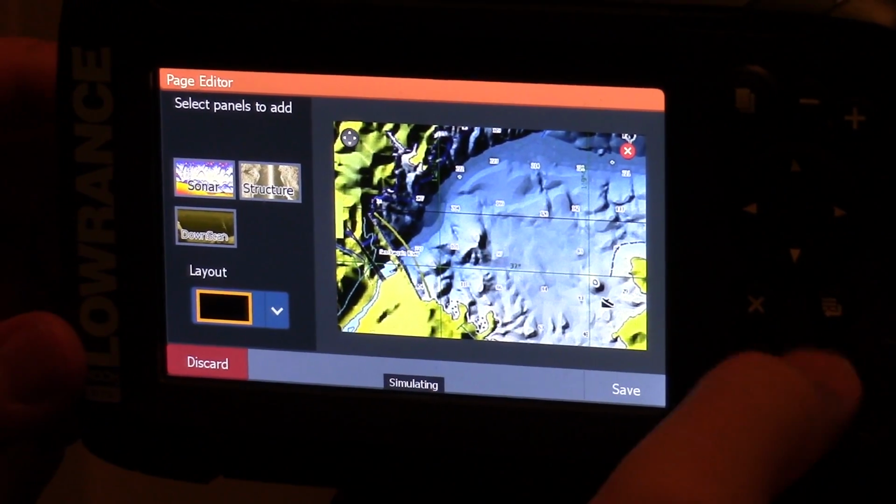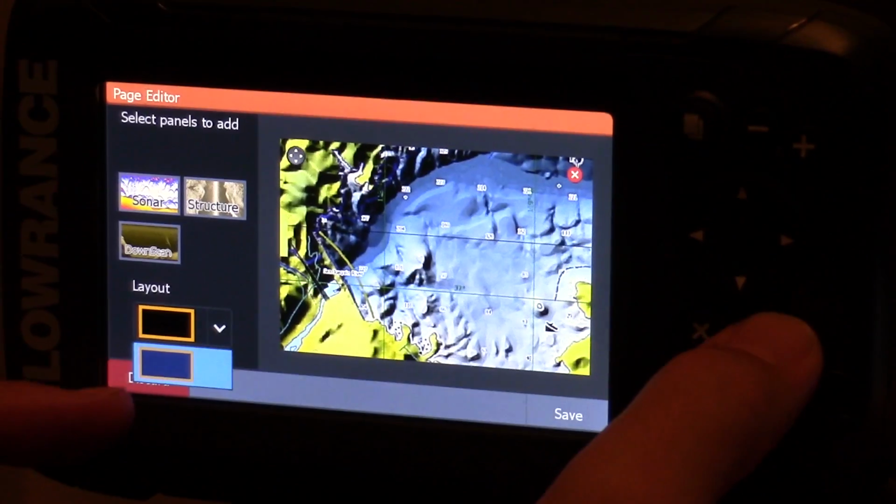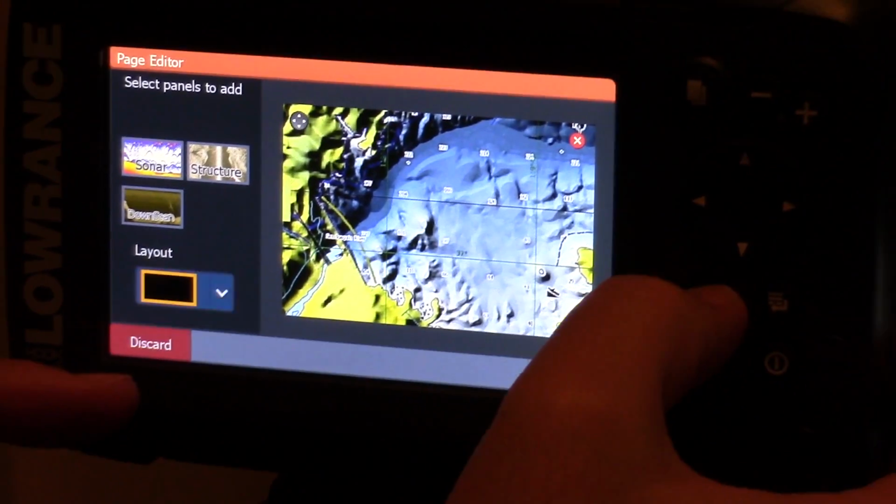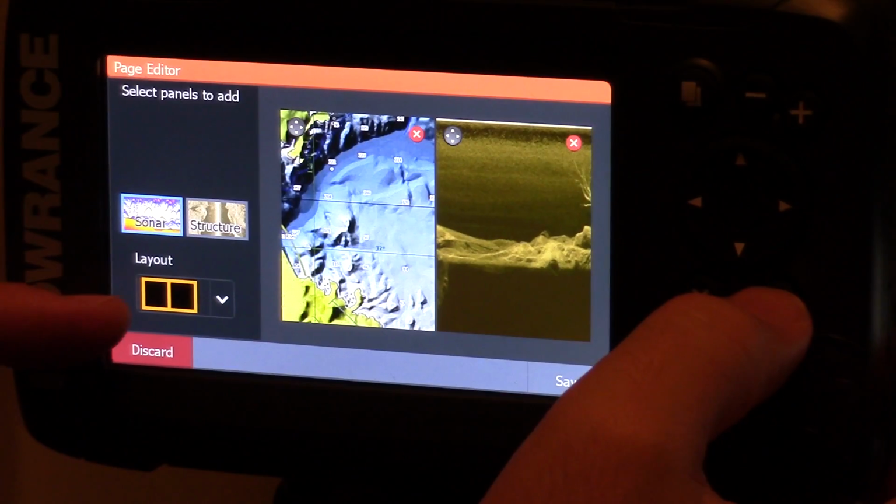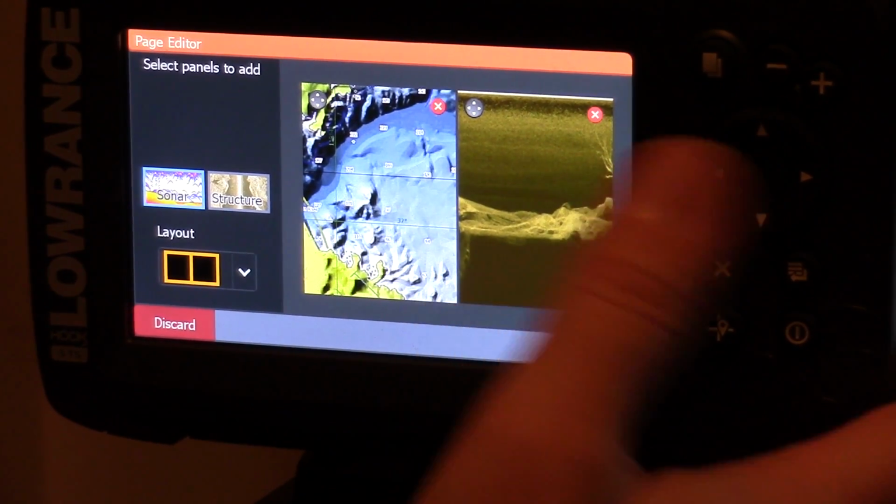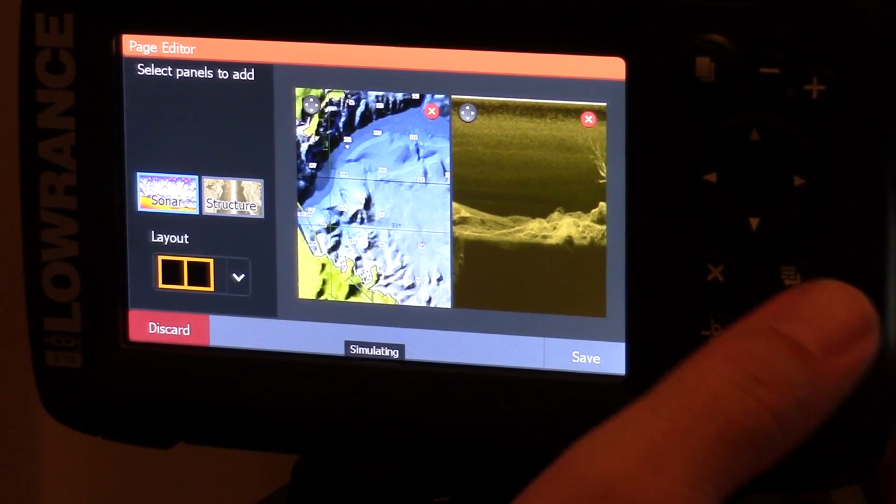Now you can go down here to your layout. I'm using these arrow buttons on this circle. And how does that work? Back again. We're going to use the X to get out. Let's also put our down scan in there. Now it shows you a split screen here. So I've got your chart and your down scan imaging. And you can get rid of this if you didn't like what you did.